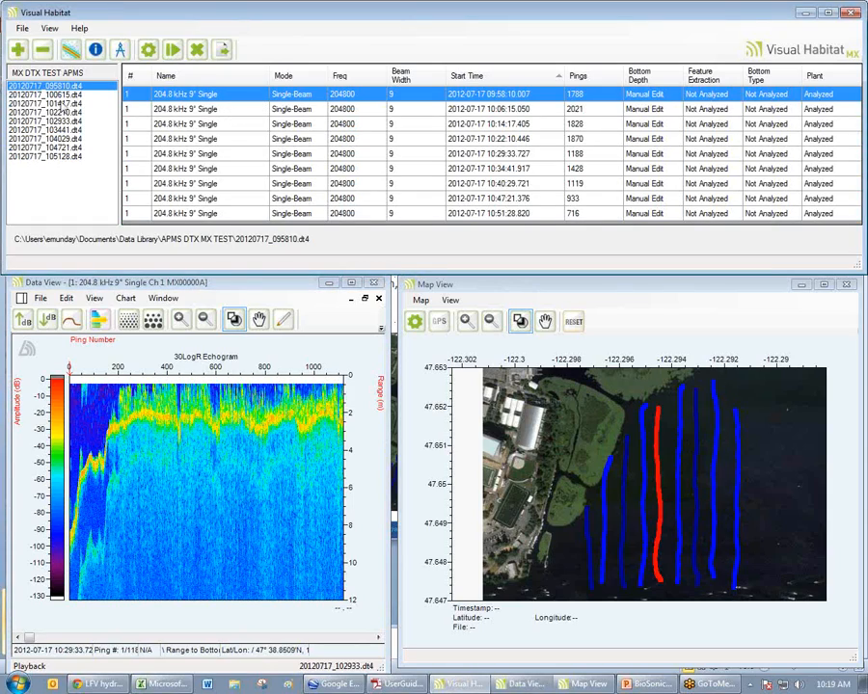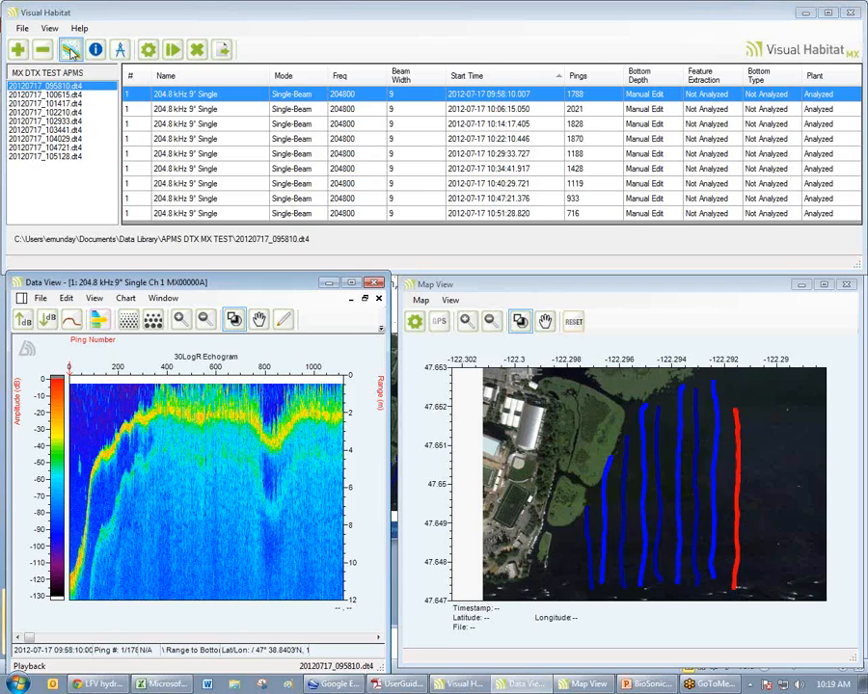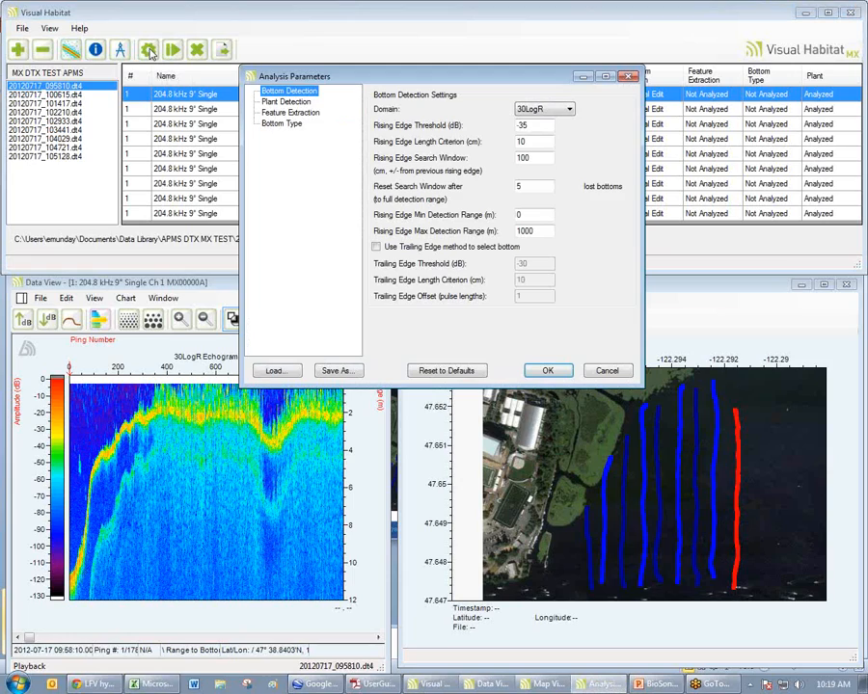Okay, so the buttons here across the top, again, we add or remove files. This is our playback button. This is the configure button. So before we do any analysis, we're always going to configure for that analysis.